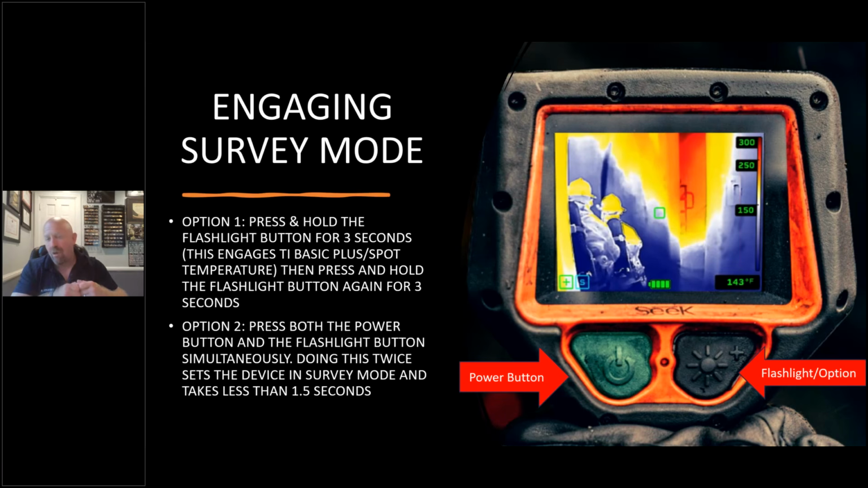Faster, easier, and then when you're in the fire, you don't have to take both hands off to press the buttons. Again, you just tap the green button with your gloved hand that you're carrying the device with if you need to switch back over. This makes your life simpler, easier, and smarter.